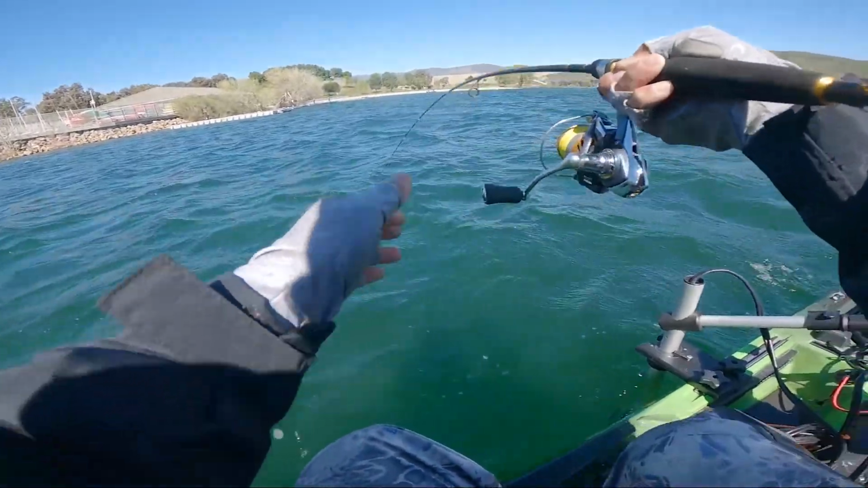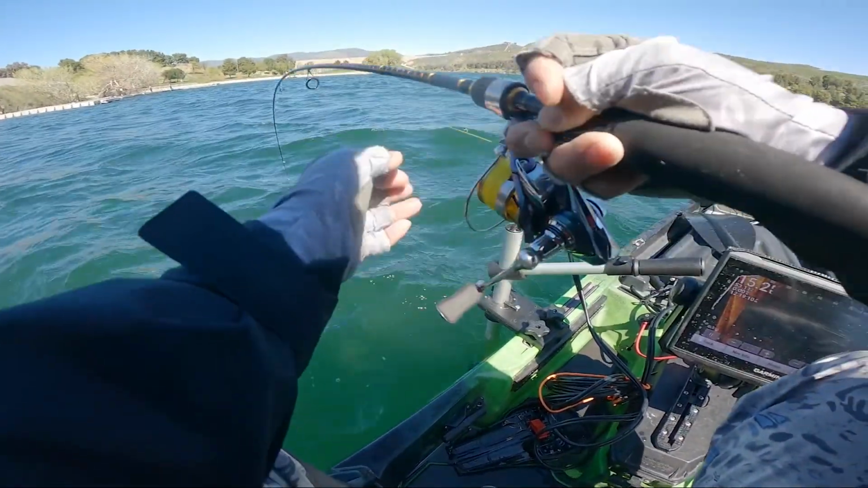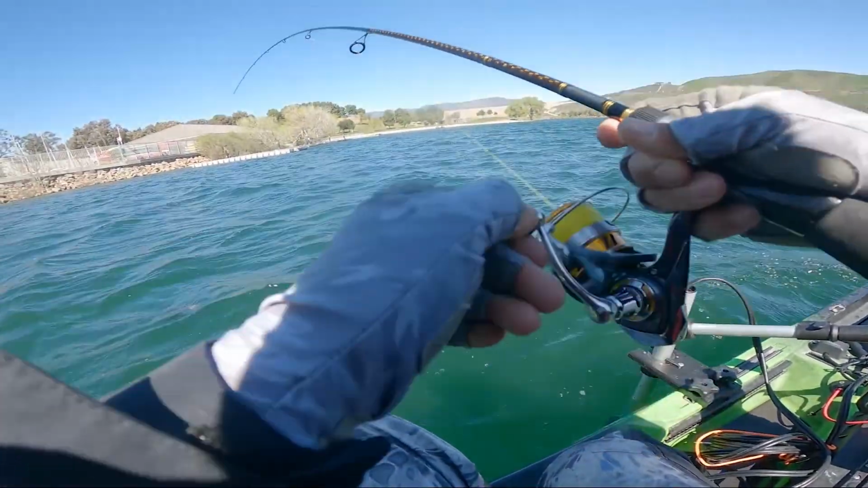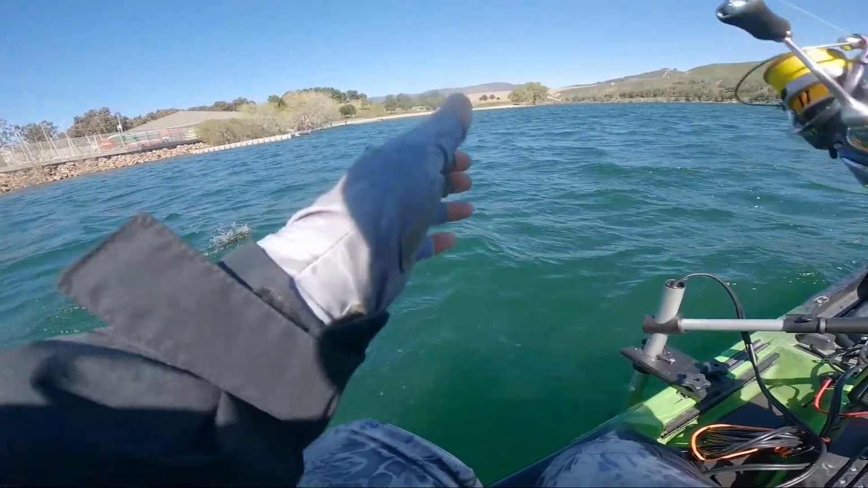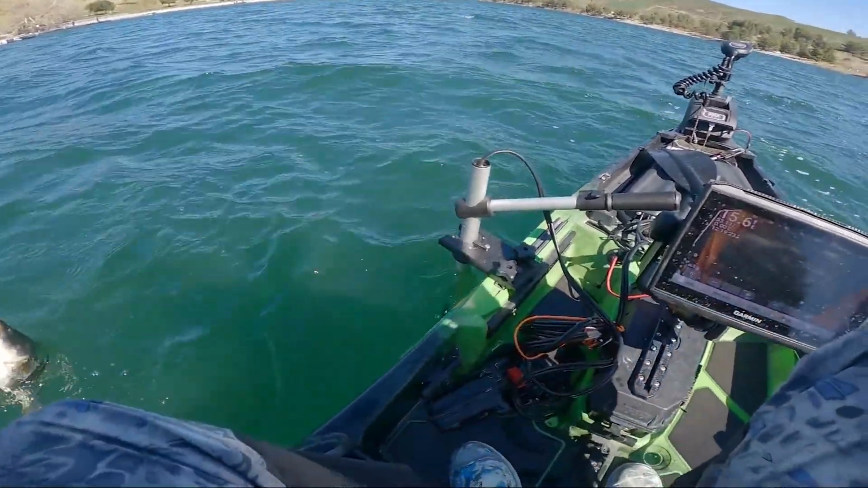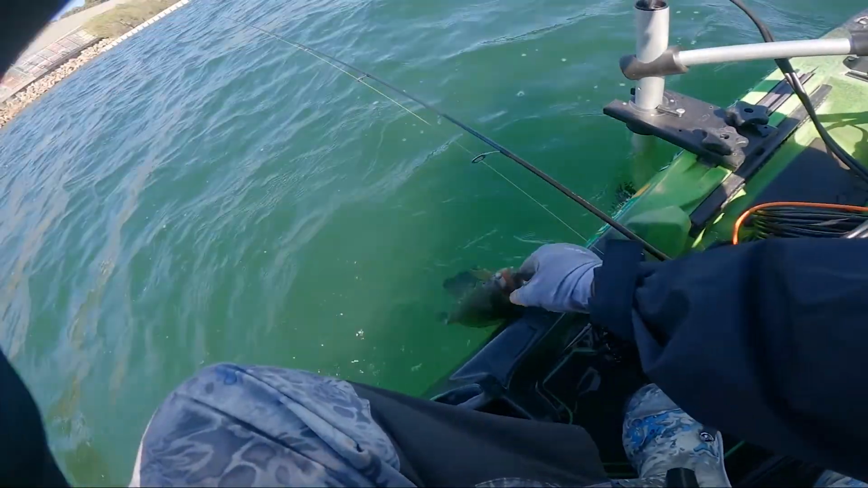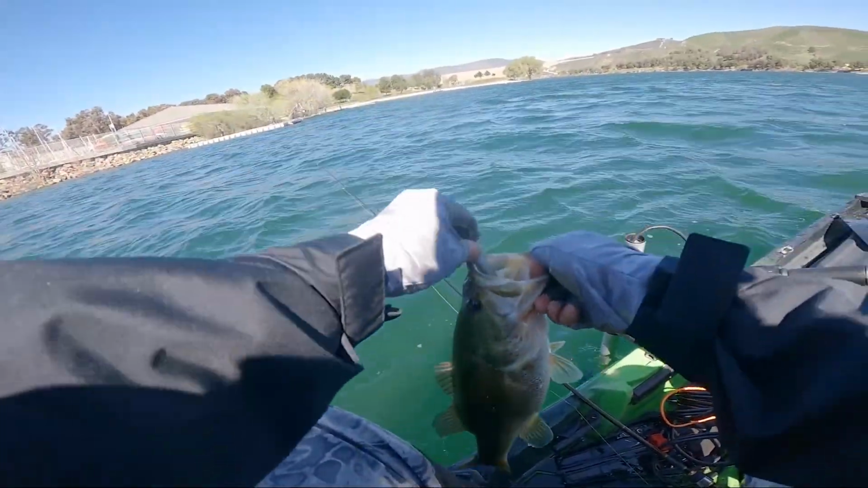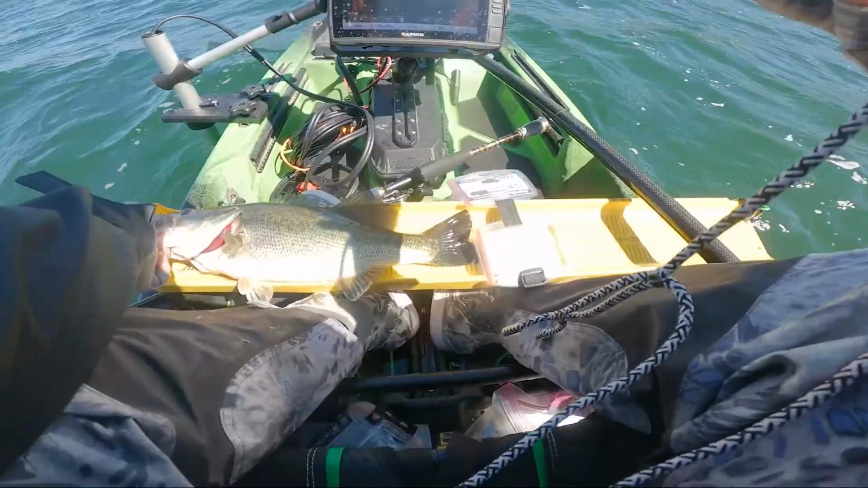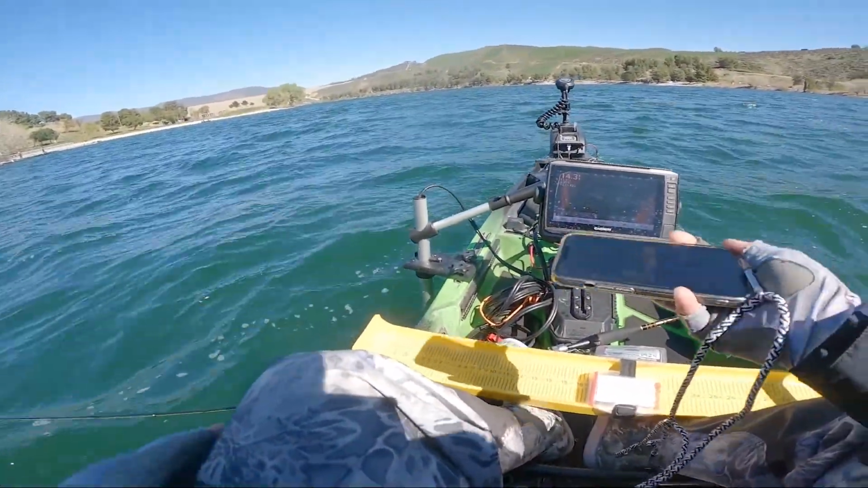There we go. Right at the boat, guys. Gee whiz, what fish is this? Holy cow. That one struck it right at the boat. Some nice bass. Alright guys, 1/8 ounce. Schoolies. 1/8 ounce weight, 2.8 Keitech. It works, guys. Stole my Keitech. Alright guys, 16 1/4. Nice thick bass on the Keitech.